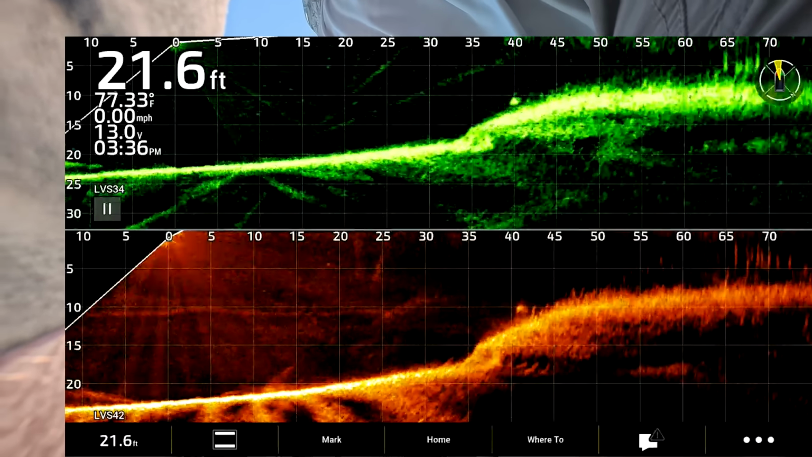I can't see nothing. Here's where your 42 might need some gain. Look at this open basin. As you're running out of power, transmission into the water, you need that gain back to power through, because I'm gonna cut the screen recording here.